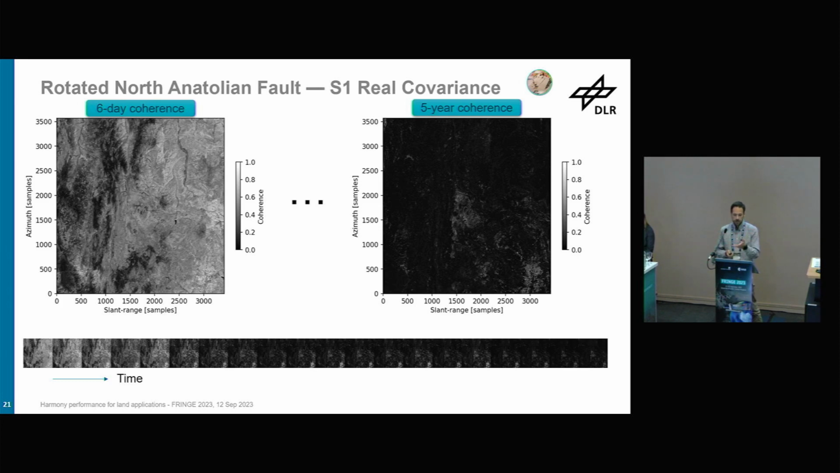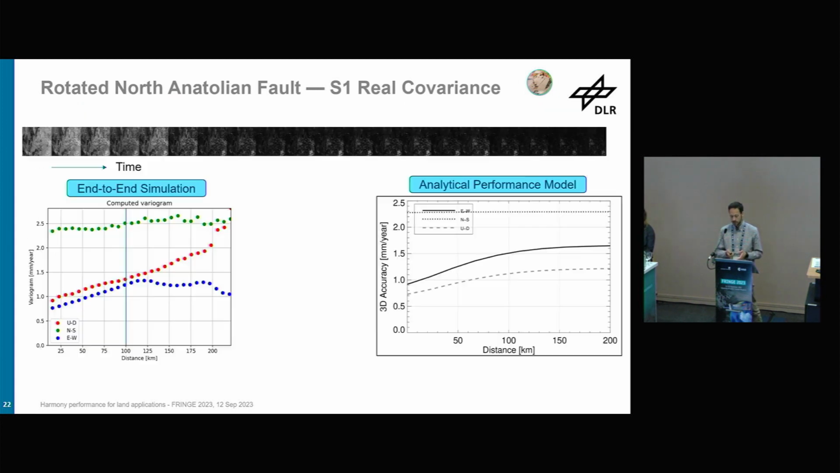And you see in the 5-year coherence, some points where the coherence is basically 0. And here we have absolutely no long-term coherence. And of course, this is what we see: we see a degradation in the performance. Especially in the north-south, we see a big jump, both in the analytical model, but also in the simulation, and this is also due to this large noise scaling for the north-south. Also, the east-west and the vertical degrade a bit, but not so much as in the case of the north-south.